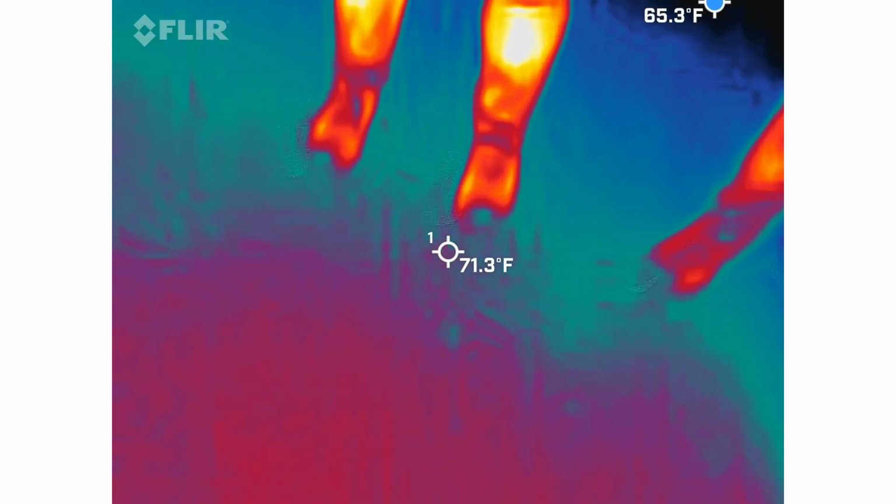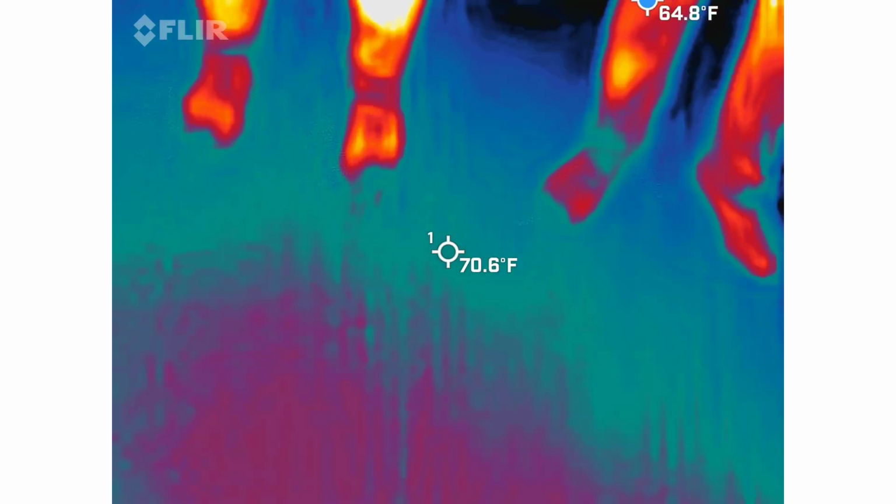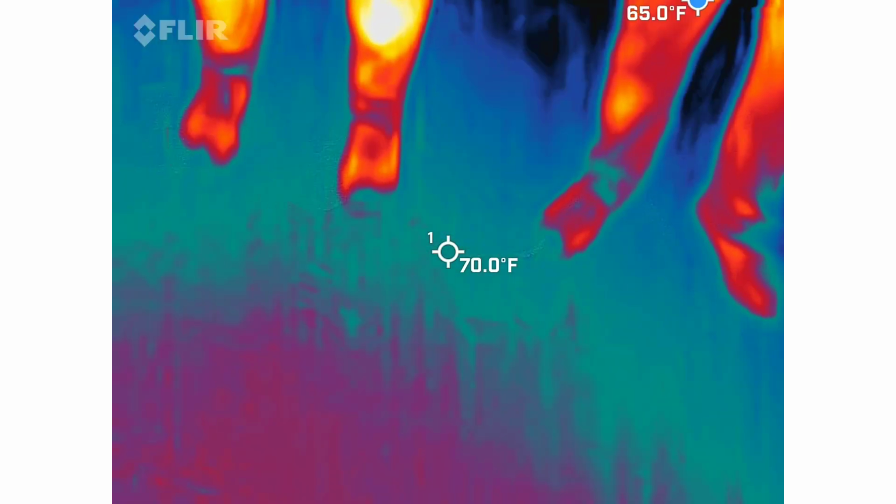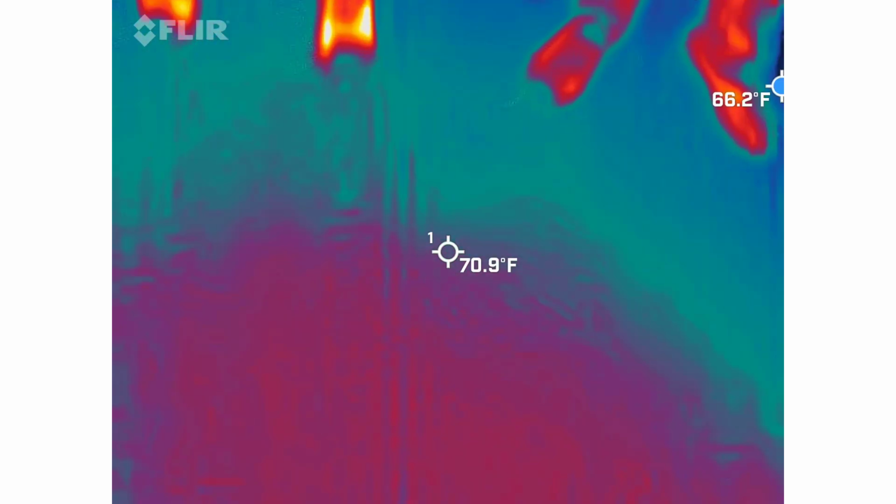Why is it there? Just getting motion. Reset it. That was purple directly, right? Yeah. I did say something. I just heard, "I'm so in love with you." There's something here. Very strong.